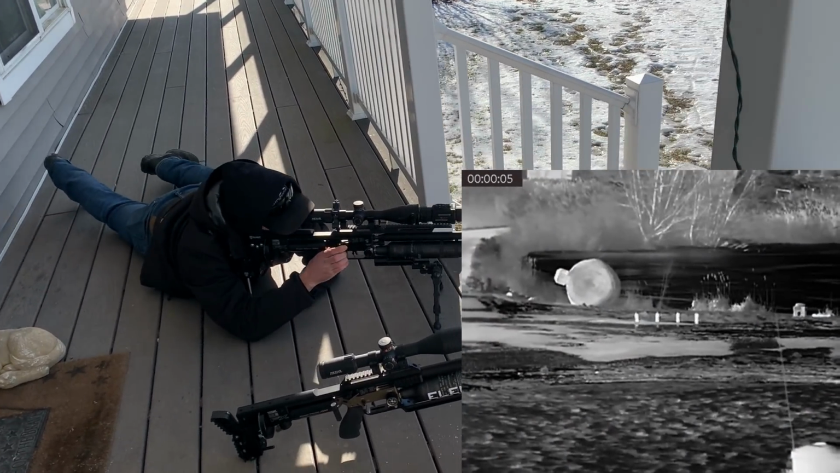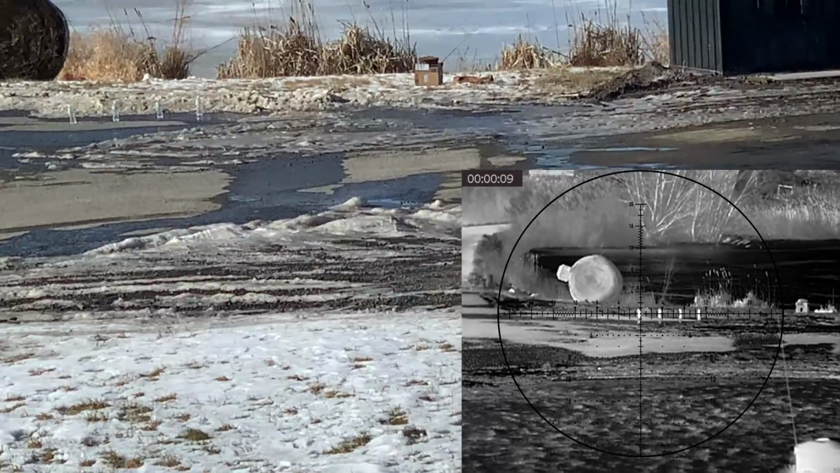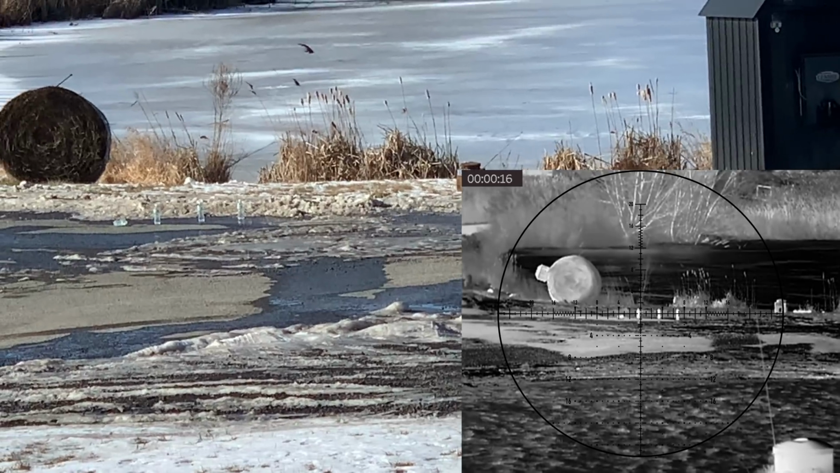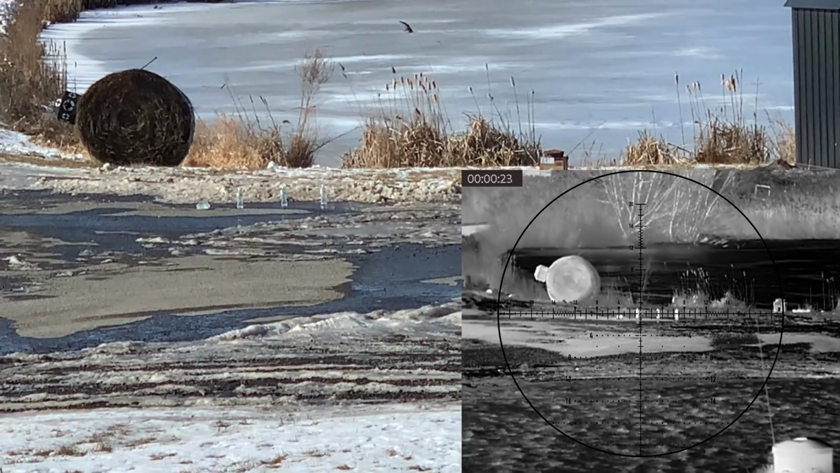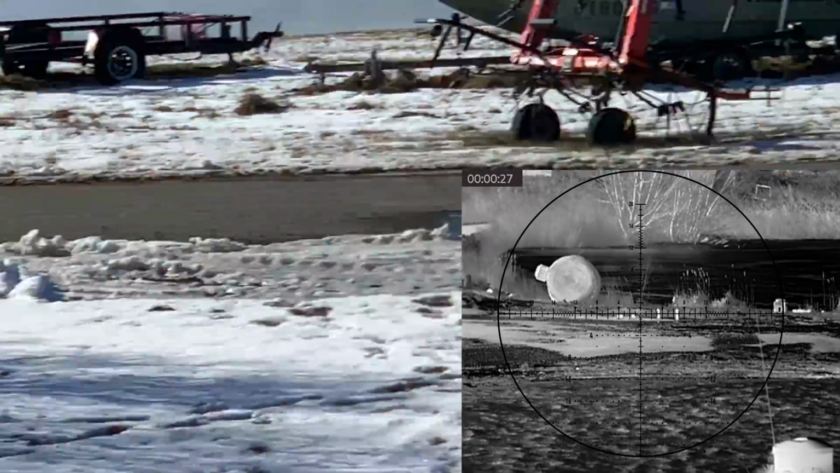Oh, let's see. There, you want them, buddy? I am zooming in as we speak. Starting on the left. Okay, we're ready. One. That one, I think, missed. Oh man, I need to hold a lot of wind. A lot of wind. I'm telling you, it's crazy.